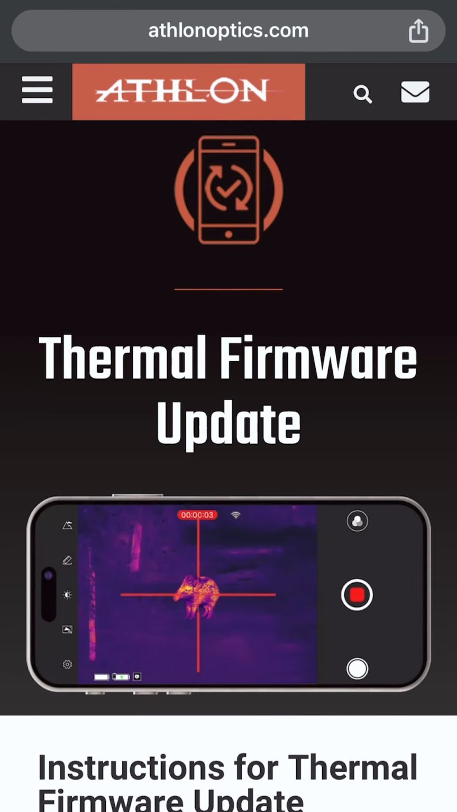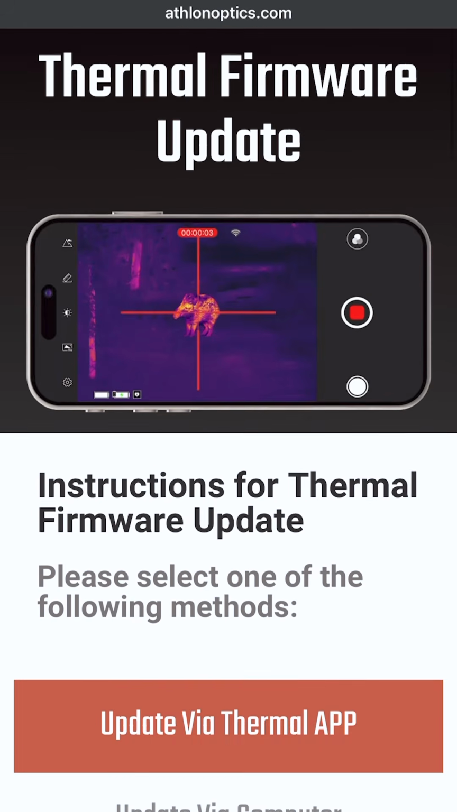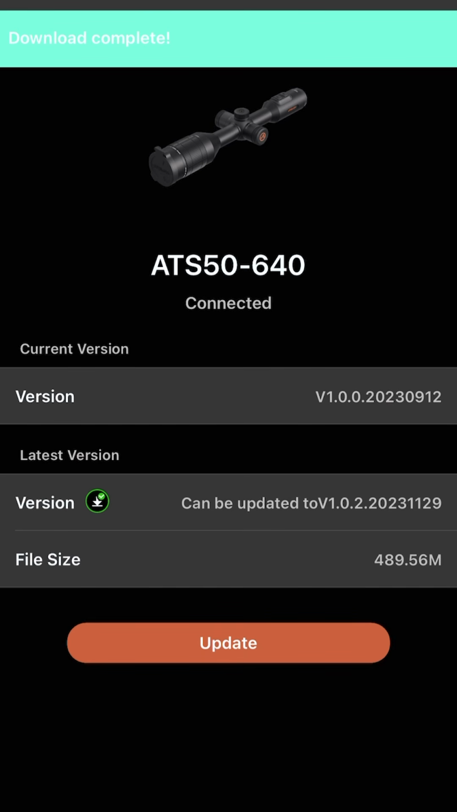Since shooting this overview, Athlon released a firmware update which added a sensitivity adjustment to the auto record. So since my rifle doesn't have a lot of recoil, plus the tripod absorbing most of the recoil, I can now raise the sensitivity, and that should fix the auto record issue I was having.